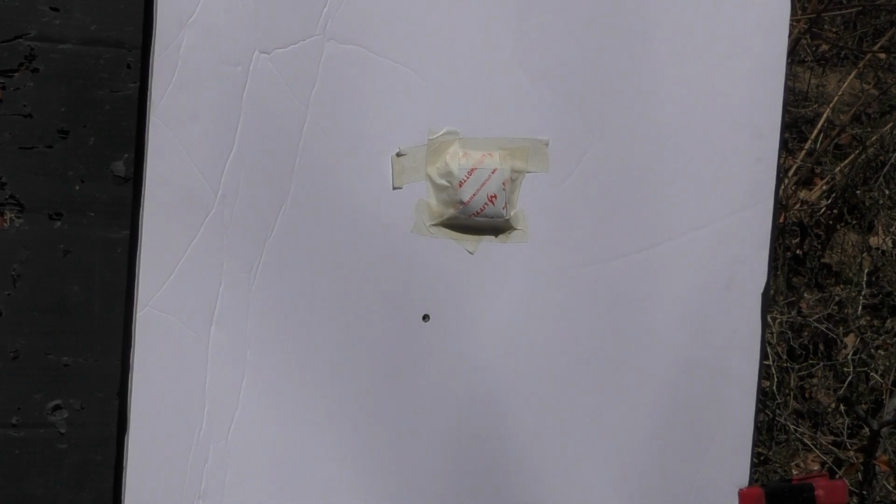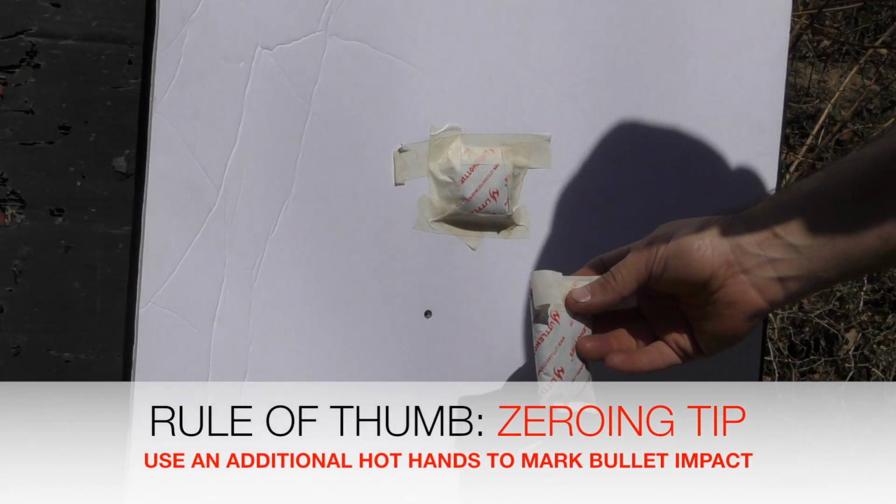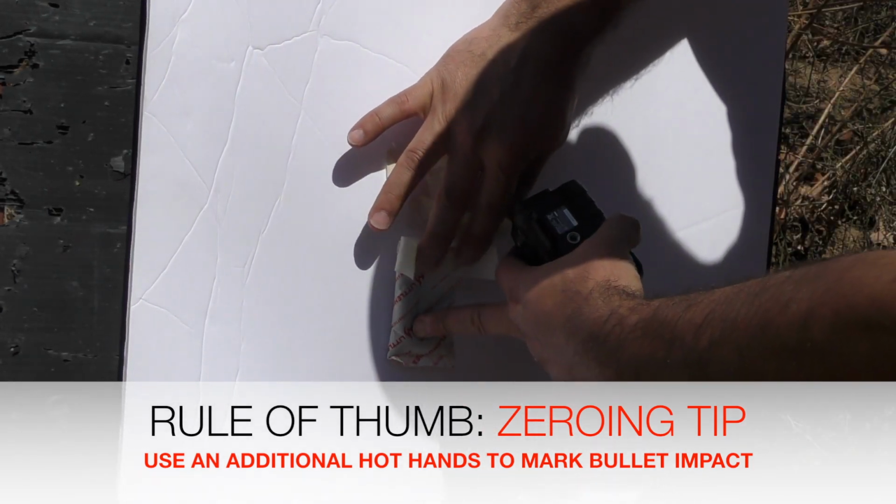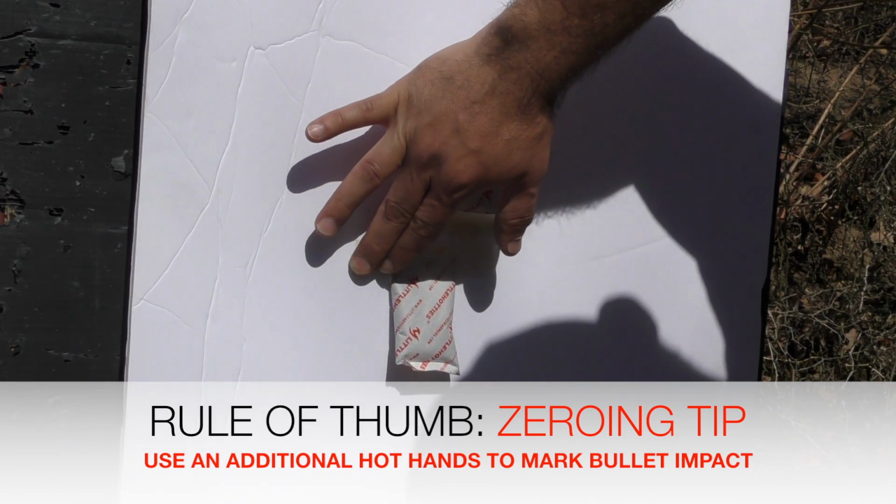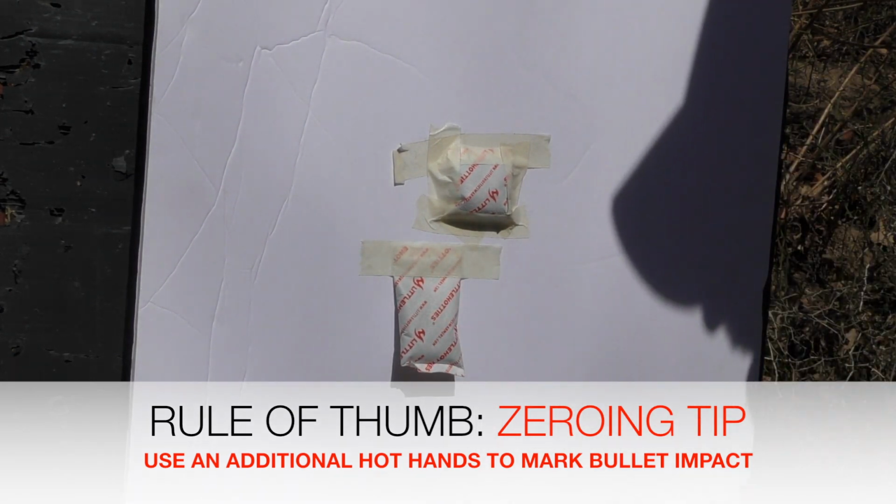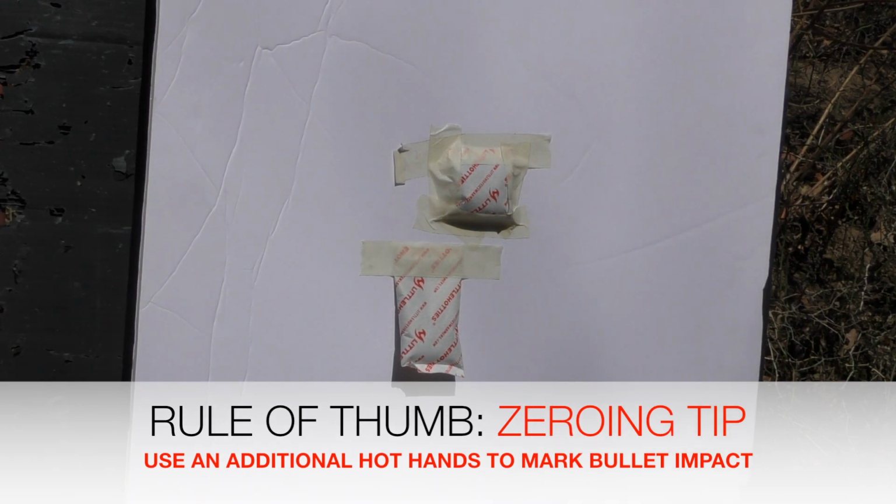Now, here's my next rule of thumb for you. It is a lot easier for me to see hot hands in the thermal, so I always have a second one ready to go, and I place it right over that point of impact, and now I'll just adjust to the center of that hot spot and call it good.